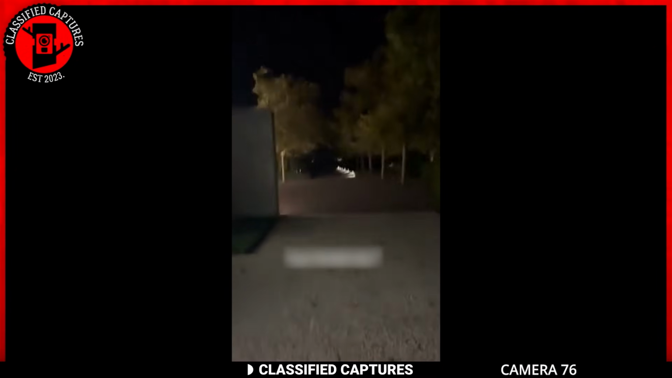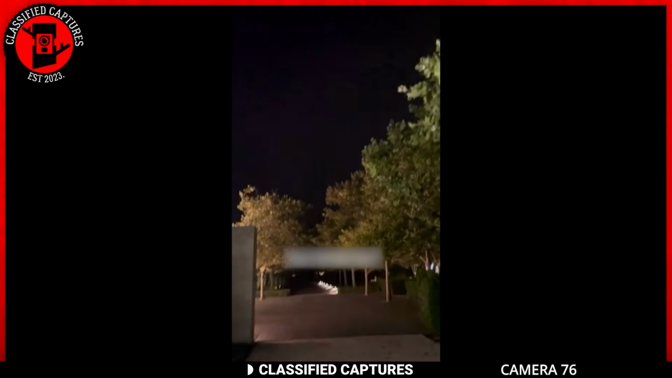Next, we have mysterious footage capturing an unusual phenomena in the night sky. In the video, the sky displays 2 distinct tones of color, with one part appearing darker and the other brighter. The location of the incident remains undisclosed. The only certainty is that folks from Northern Virginia and undisclosed places have reported witnessing this celestial oddity. The question on everyone's mind, what in the universe is going on up there?